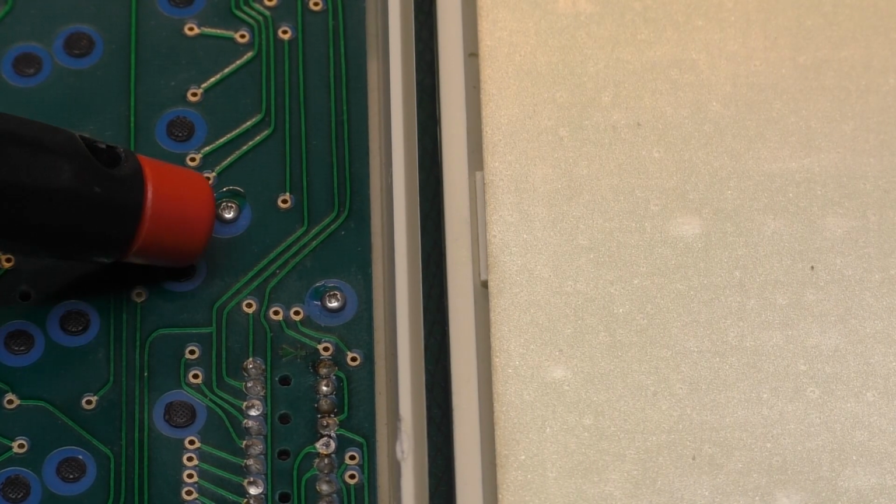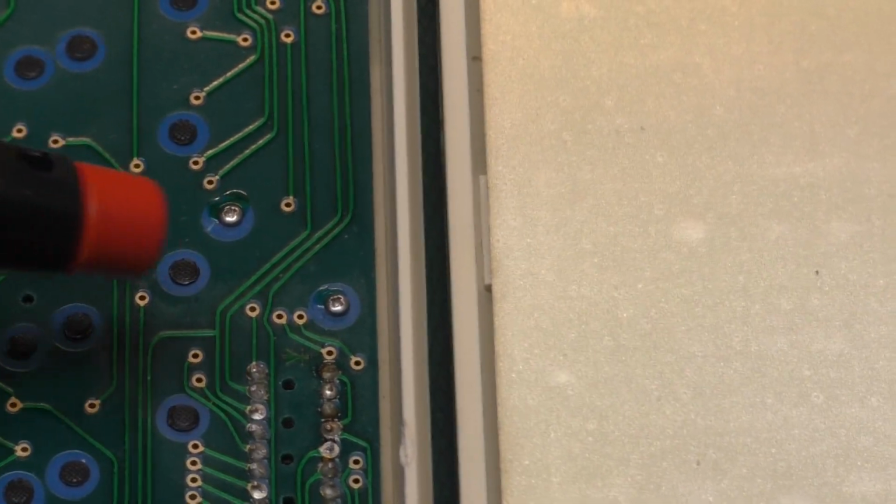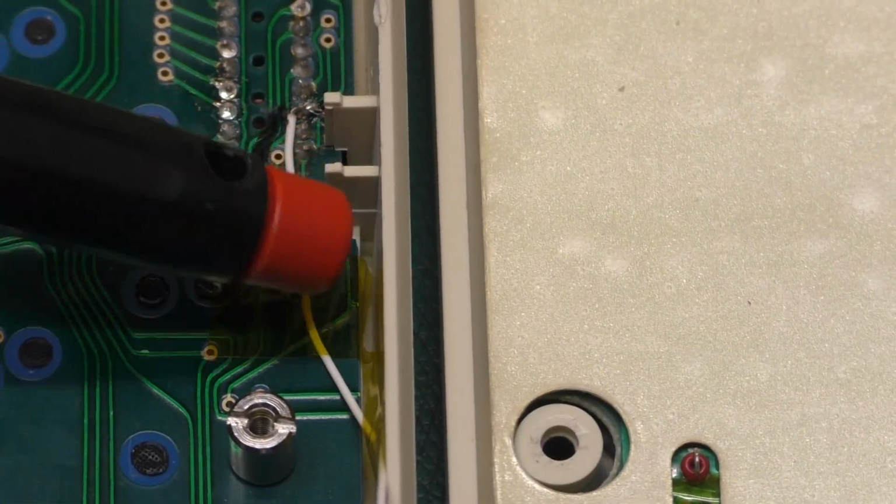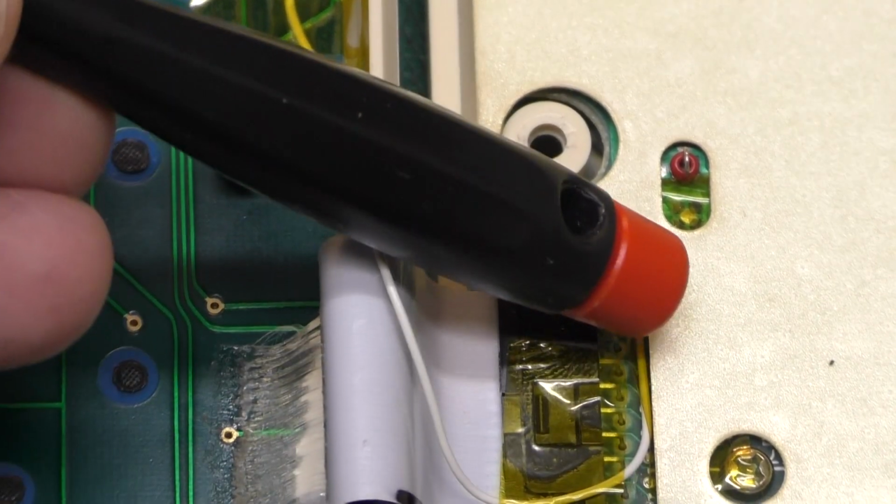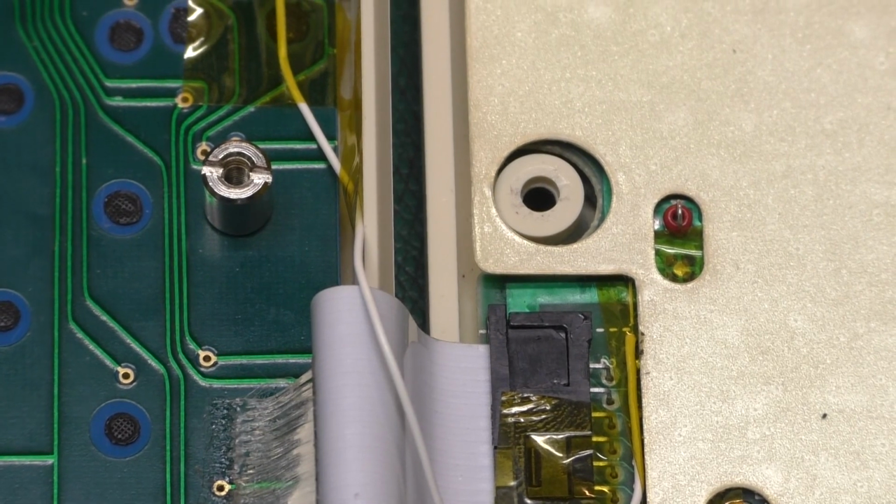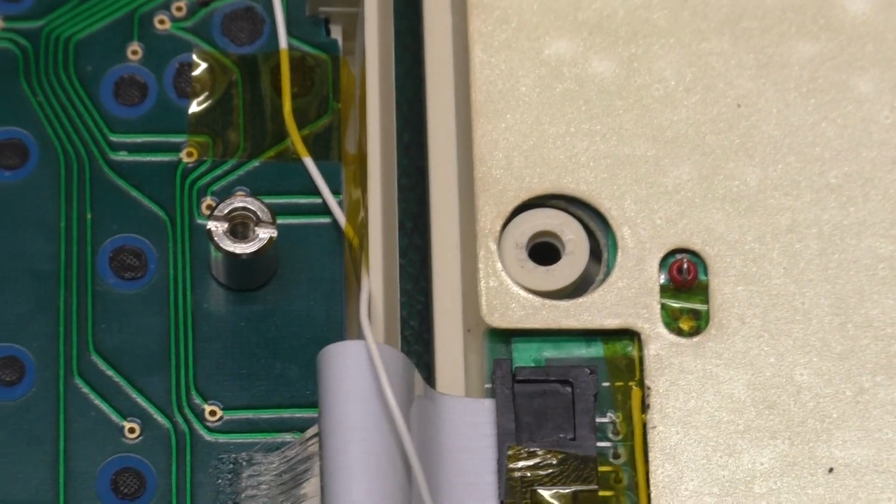So I've added some paint lock to the screws that we added to the keyboard pods, and some tape to hold our jumper wire here all the way along. Keep it in place, and we're ready to close this thing up again and test it for a few days.